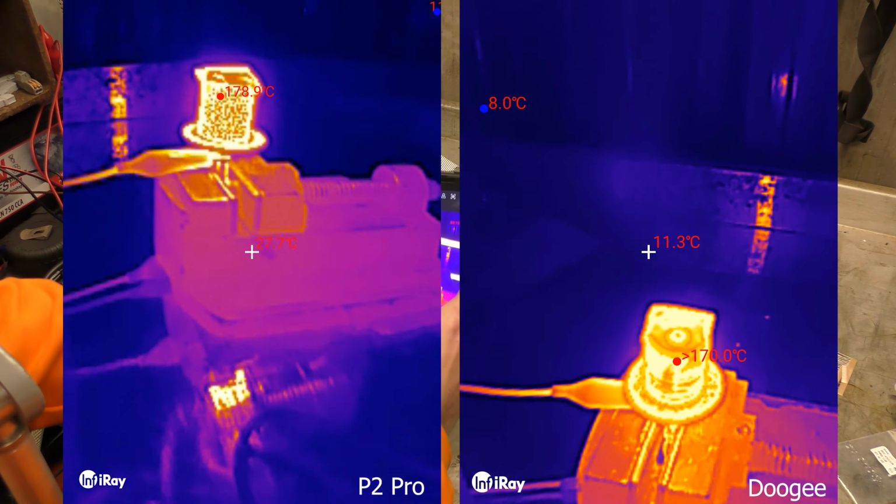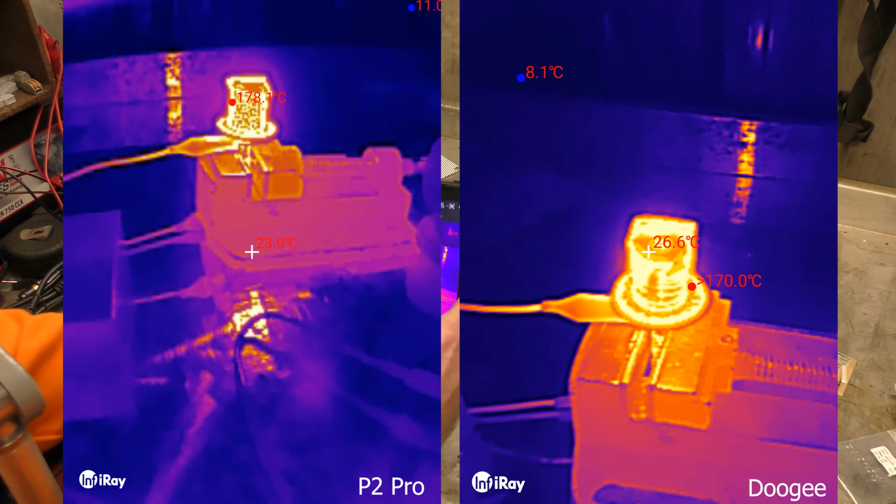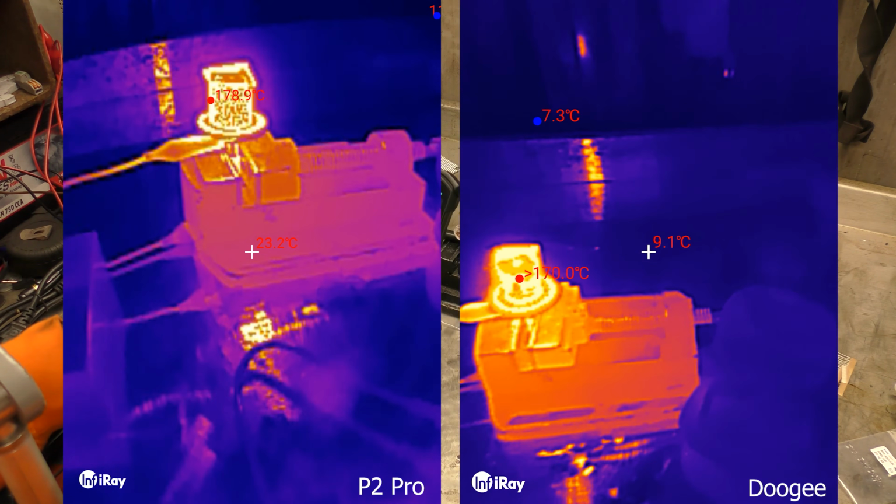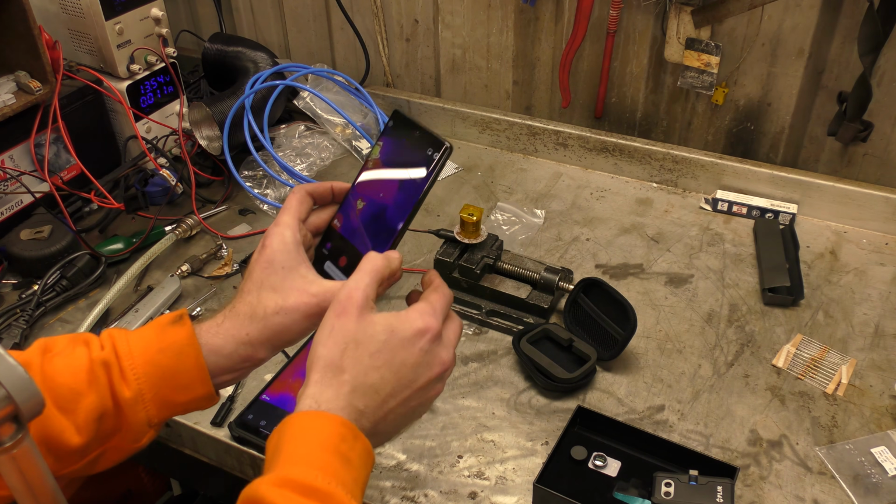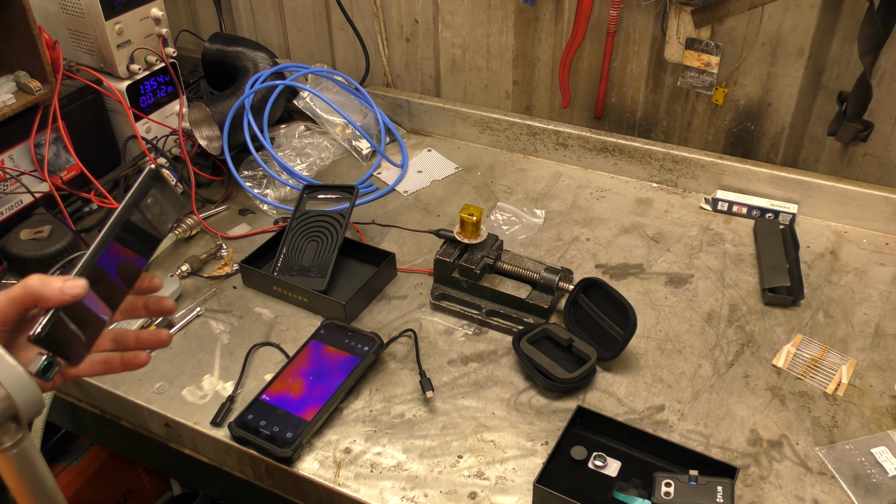Definitely better for video capture. The P2 Pro. Definitely better for video for that. Right, let's stop these filming now. Let's stop that and stop that. Alright, so that's some kind of comparison.